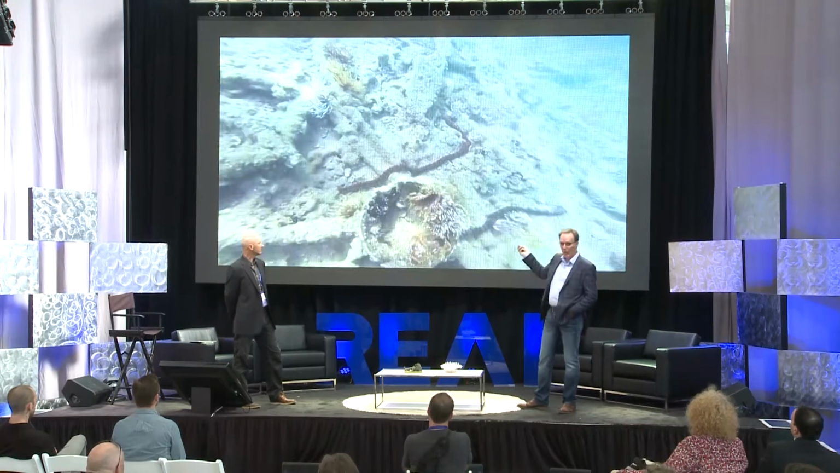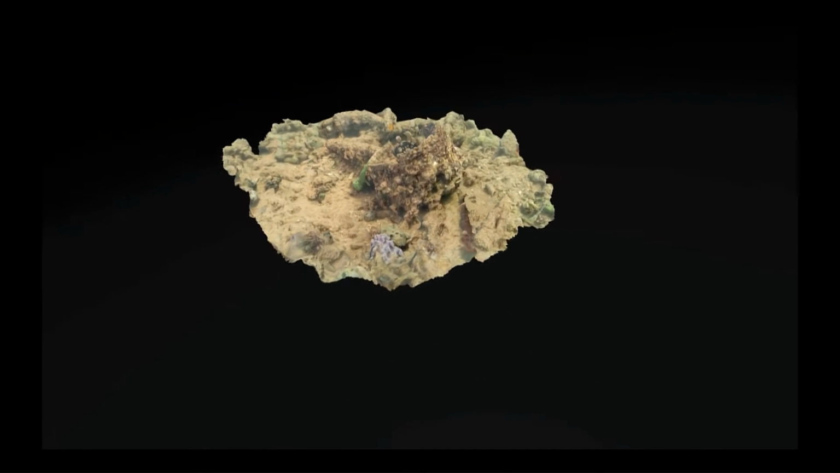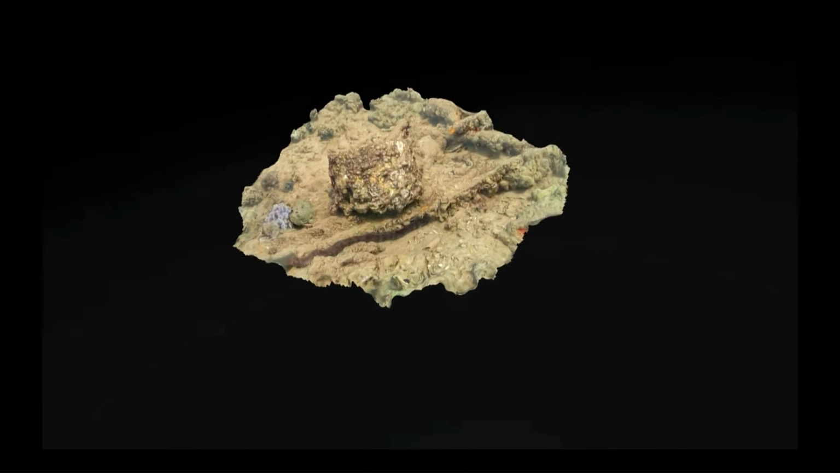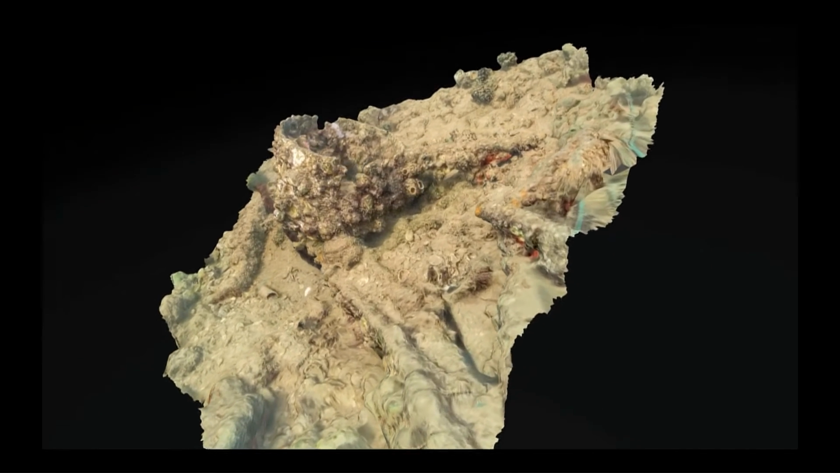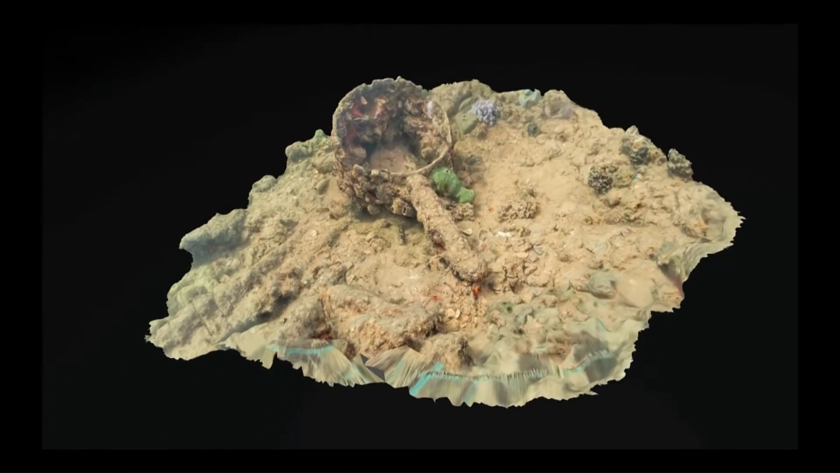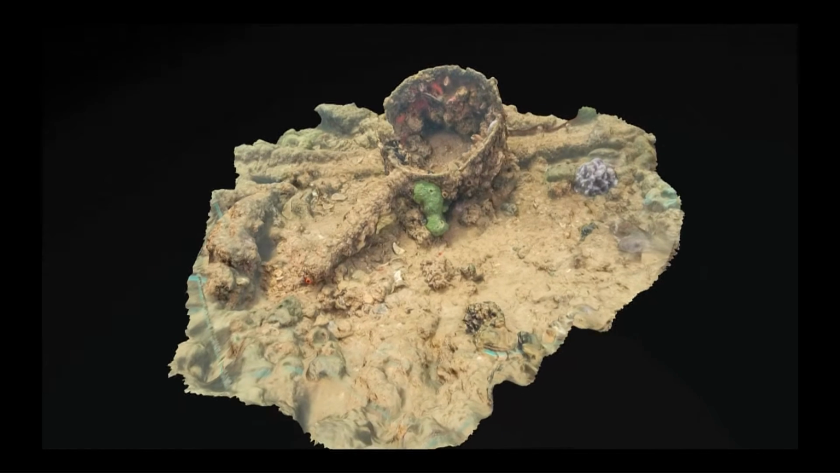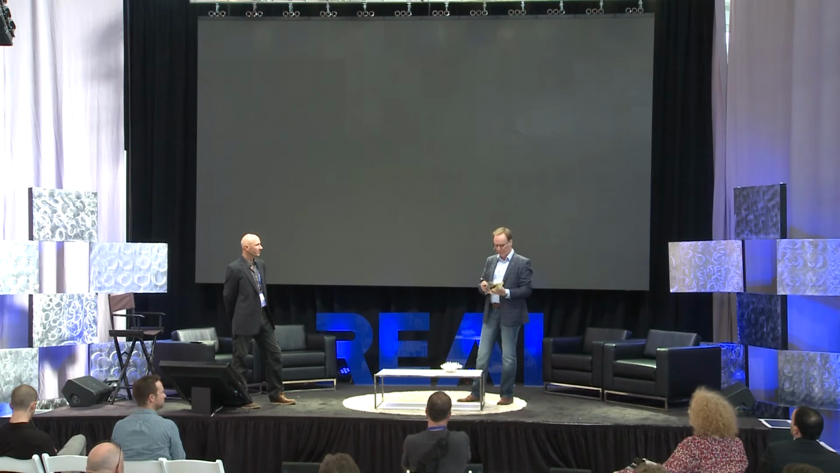So this is a cooking pot in the area of the galley on the deck of the ship in about 6 feet of water. Dive team took a bunch of pictures swimming around it, modeled it, and then generated a 3D print of it in color. This is to scale. I think this is 1/3, right, Sean? 1/3, which I'll come back to in a minute.